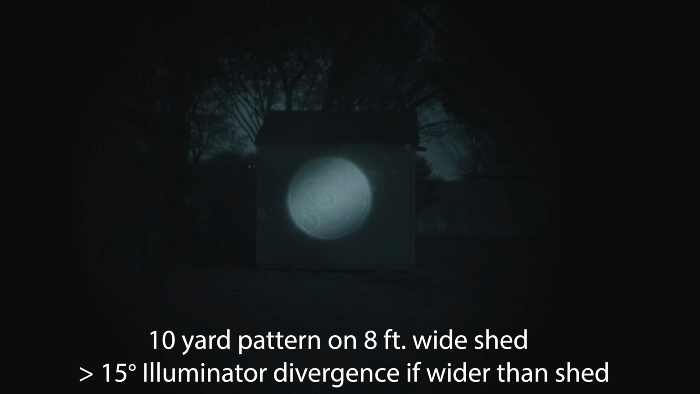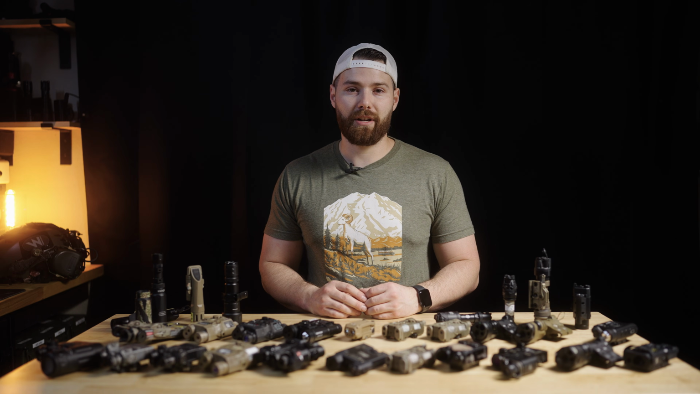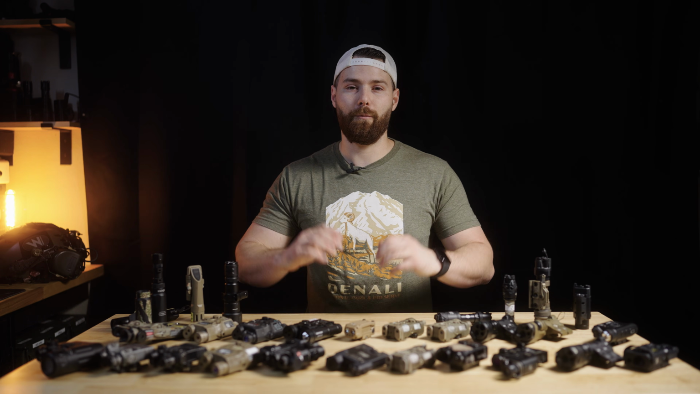I point out that the shed is 8 feet wide because I was 10 yards away, aka 30 feet, and that means if the illumination pattern is wider than the shed at that range, it corresponds to a beam divergence of greater than 15 degrees. Some of them are going to be wider than that shed. I tried to stay consistent from the view angle and didn't try to get that whole thing within the shed on some of the wider illuminators or the ones that are just absolute flood.